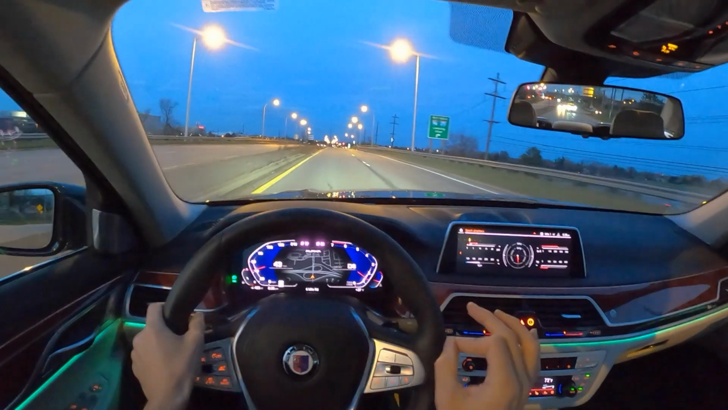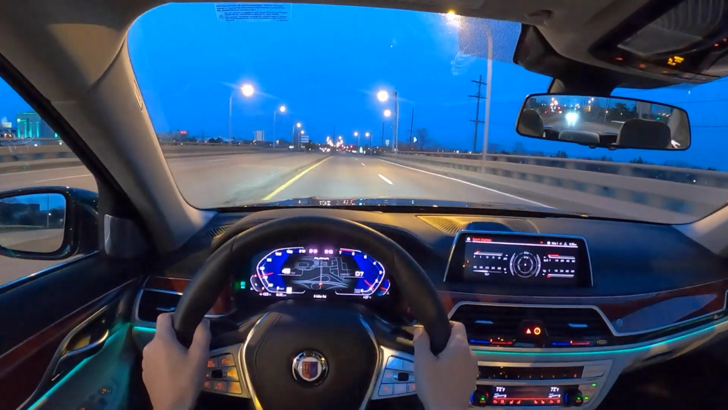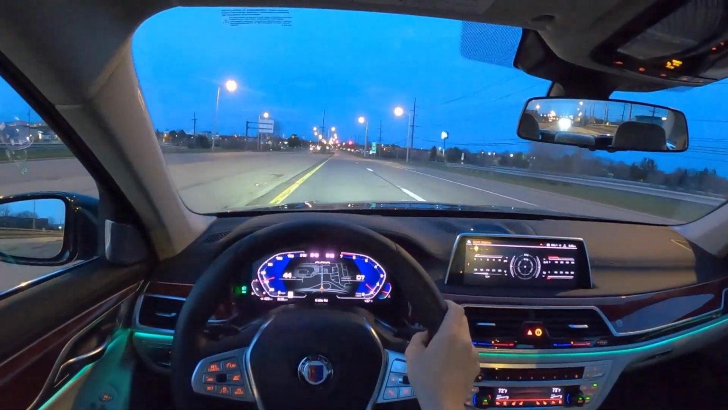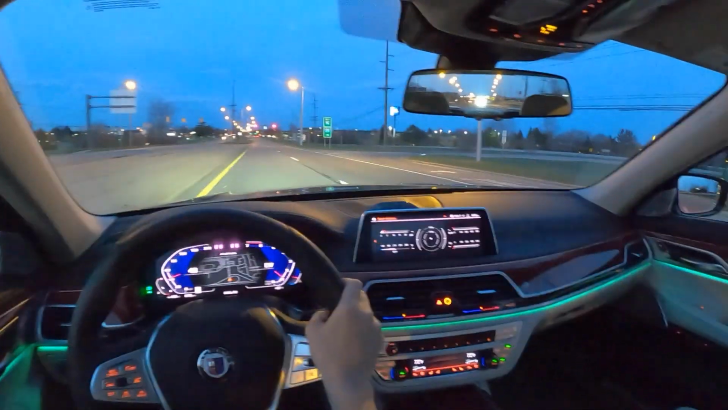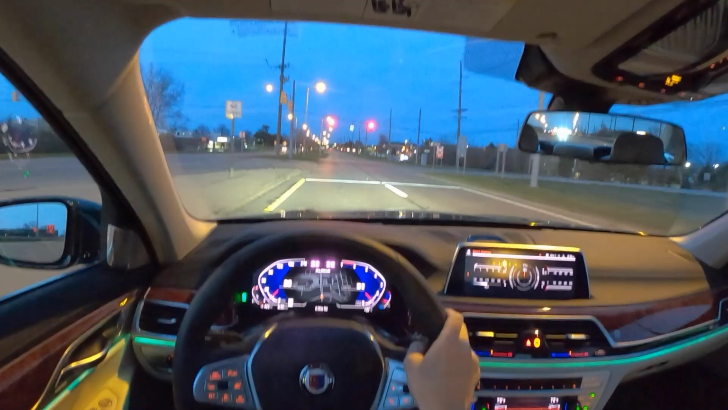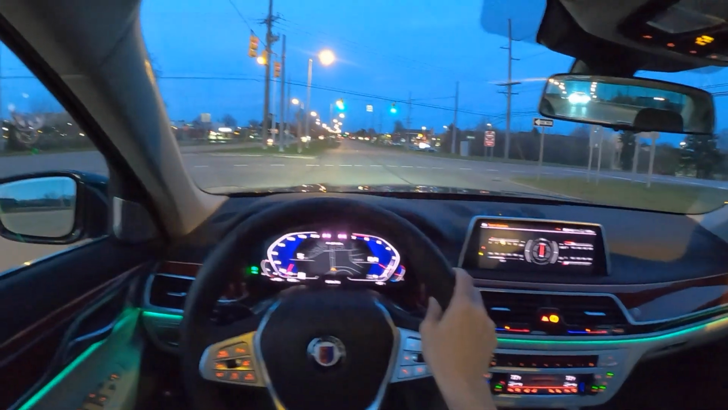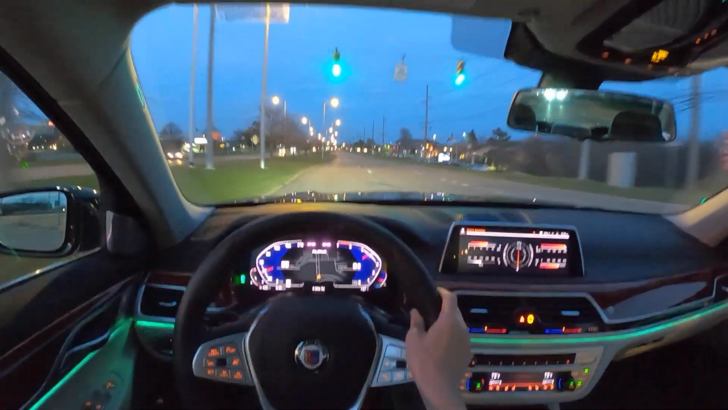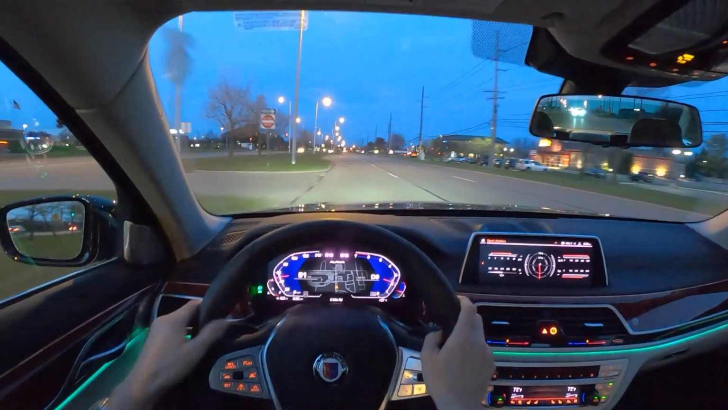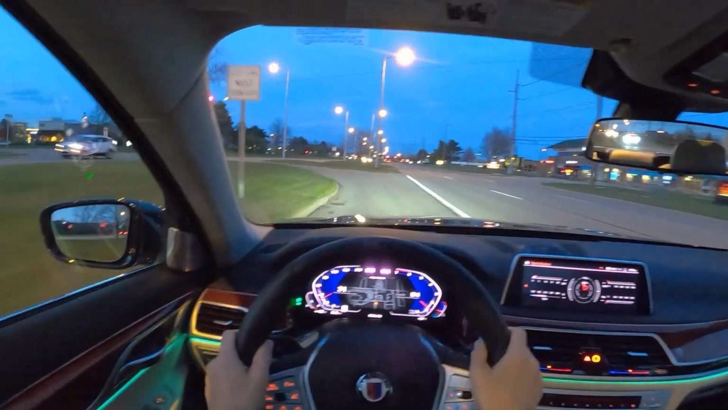And there's just enough of a burble from the exhaust that you feel like you're driving something special. It's dead quiet when you want it to be, but when you're accelerating, you're just reminded that, okay, this isn't your standard 7 Series. As you can imagine, the power is pretty addictive.